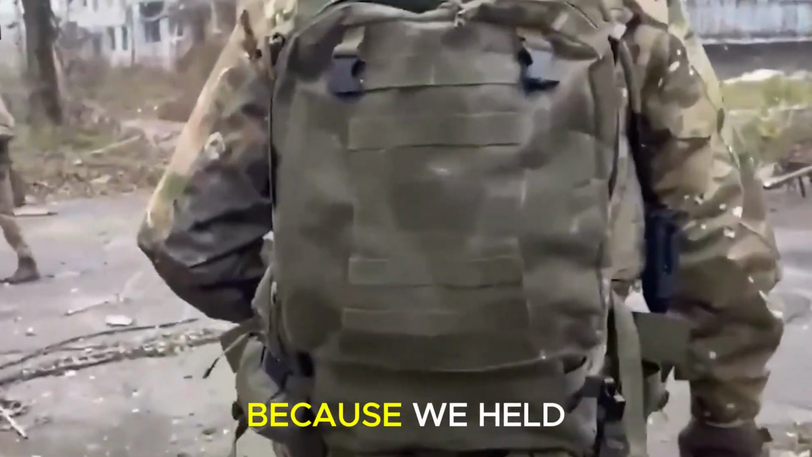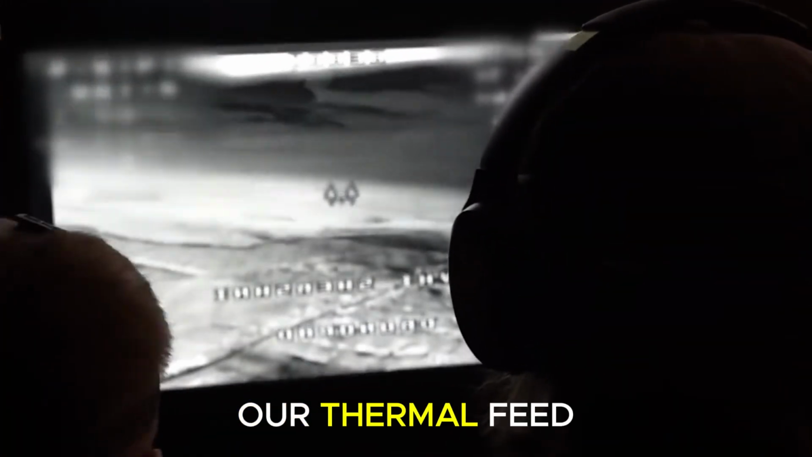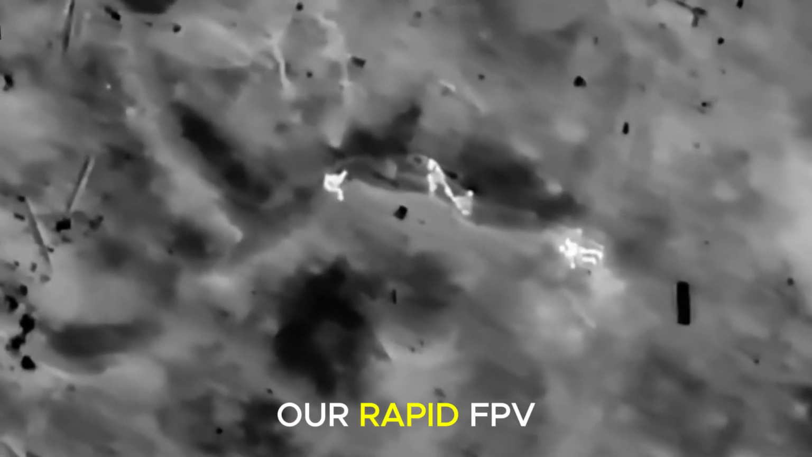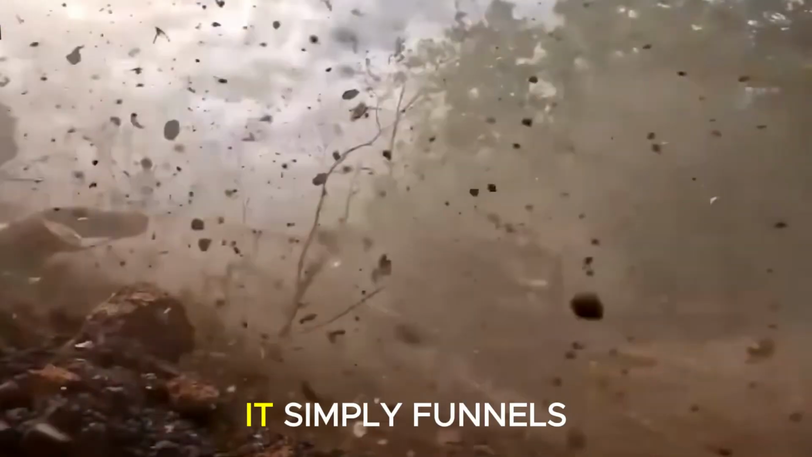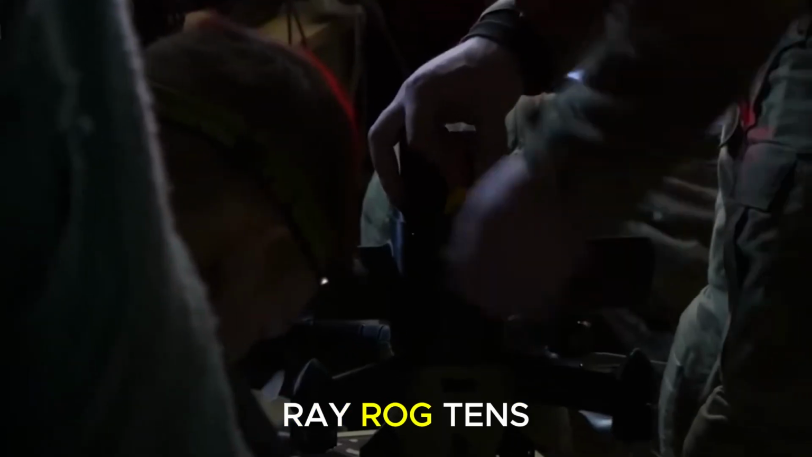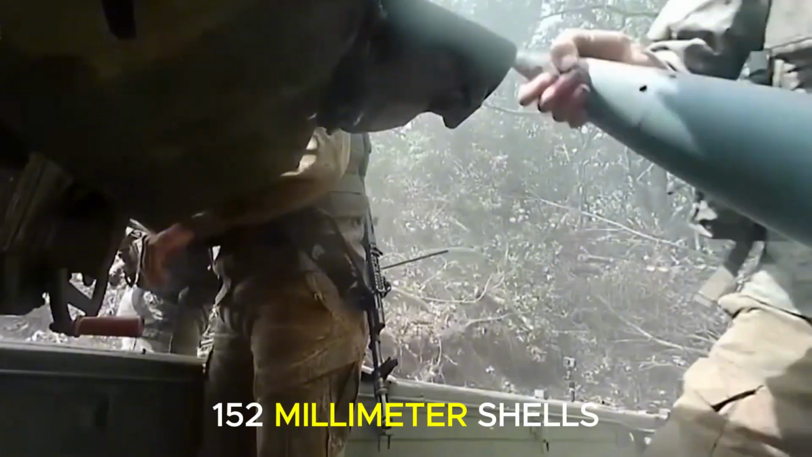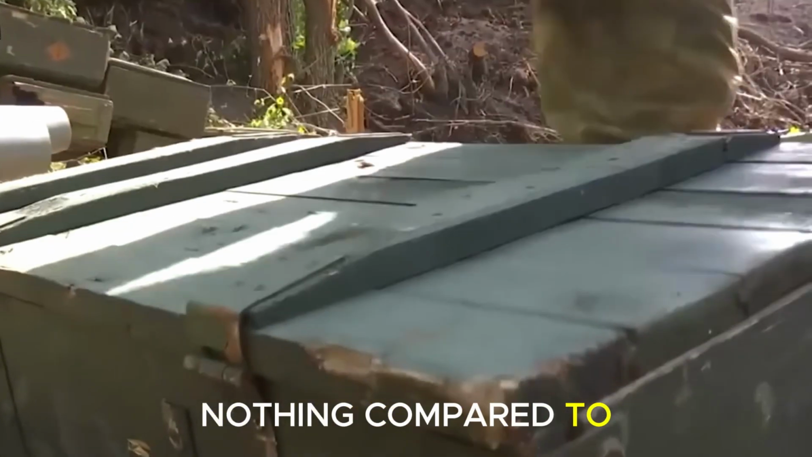But they failed because we held the high ground of constant observation. Our thermal feed at 280 meters negates the night. Our rapid FPV deployment outpaces any infantry reaction. Finally, artillery does not need direct hits. It simply funnels the enemy directly into the waiting drones. This entire engagement required only 4 Ryrog 10s, 1 Mavic 3T, and a few 152mm shells. Those artillery rounds cost next to nothing compared to their targets.